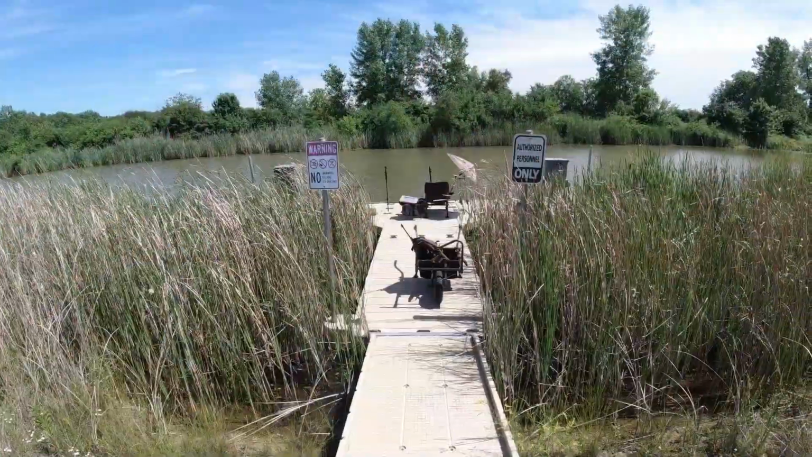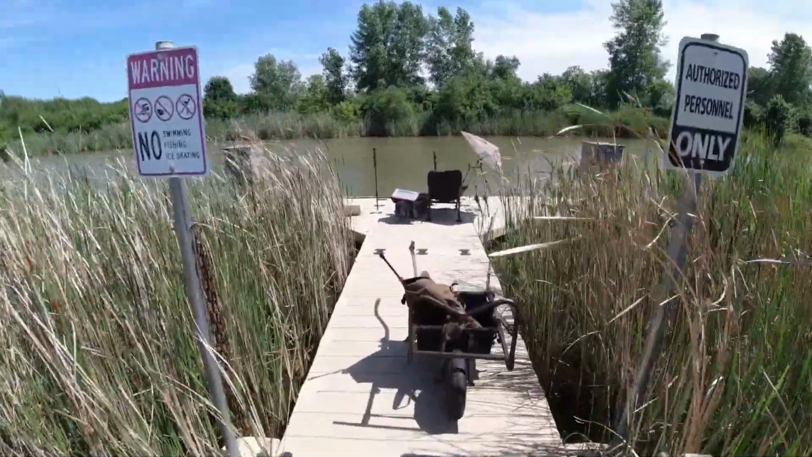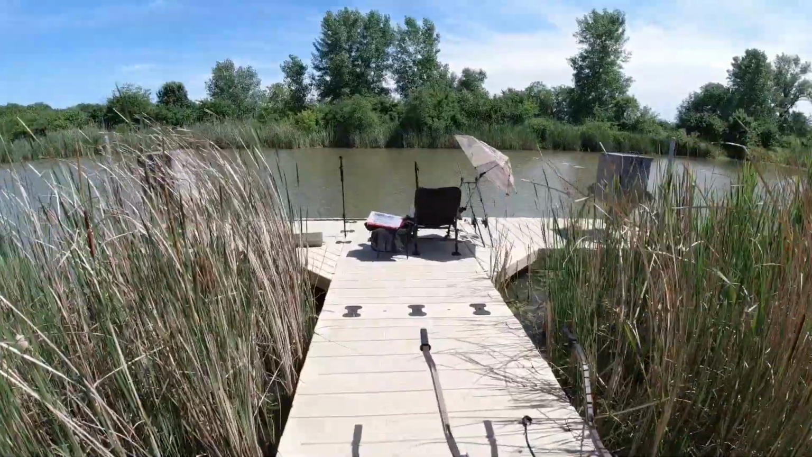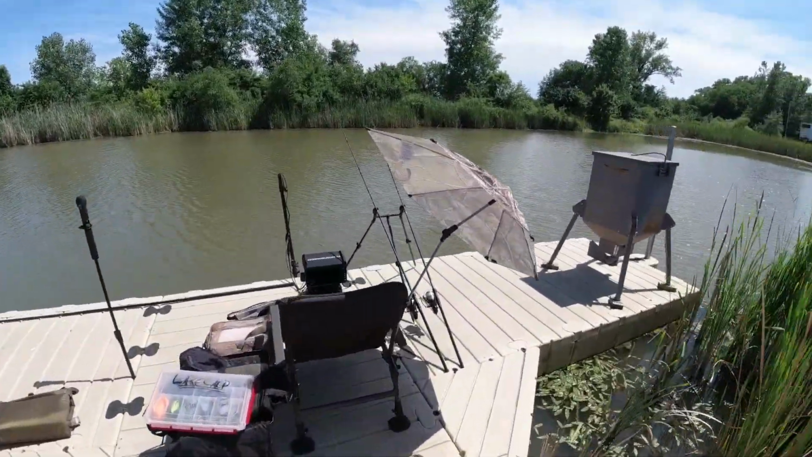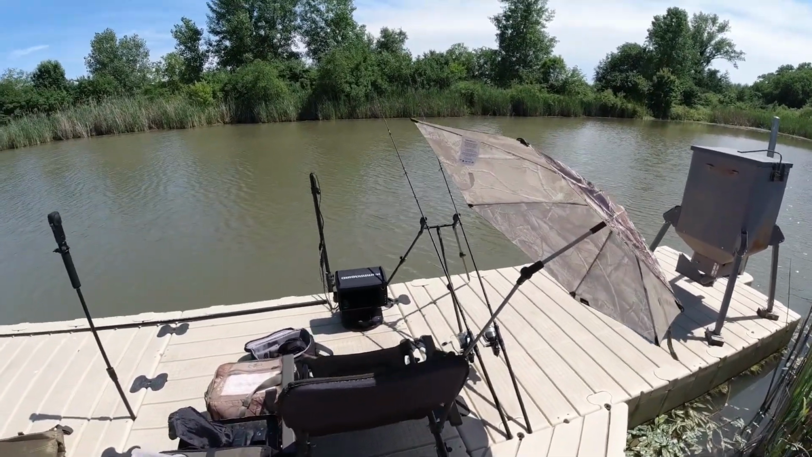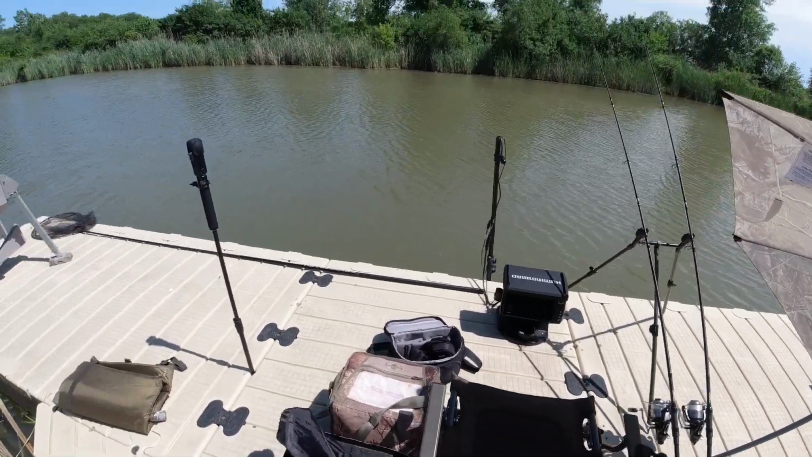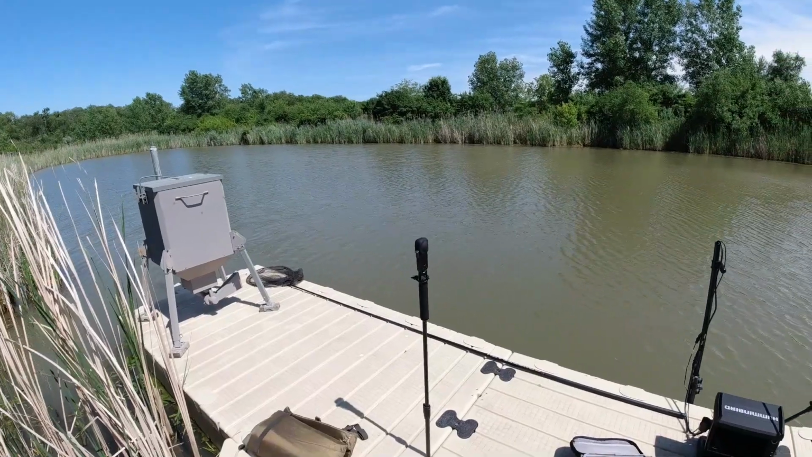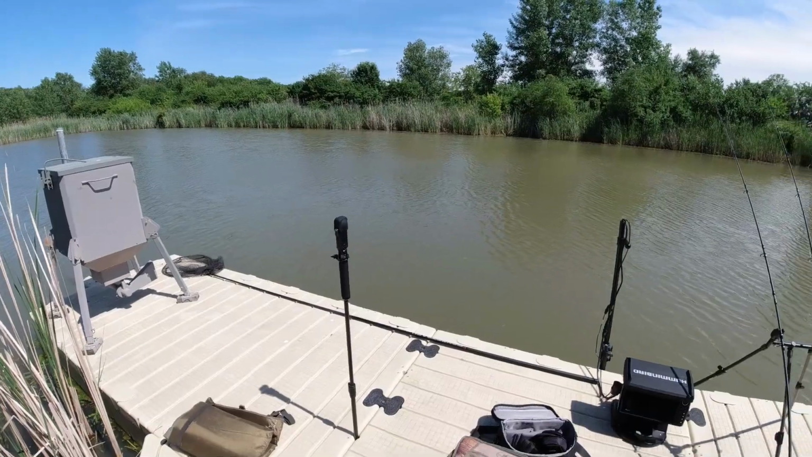Okay, so let's take a quick look around my fishing area. Let's walk down the ramp. This is actually a T-shaped dock. Walk onto the dock, there's my barrow. As you can see, I got my chair, my kind of redneck bivvy, a little umbrella just attached to the chair. Two carp rods, 9-footers. Of course, the Sonar pointing out in front. And over here we have the 360 camera, which will hopefully catch all the action today, if there is any. Okay, so that's the swim.